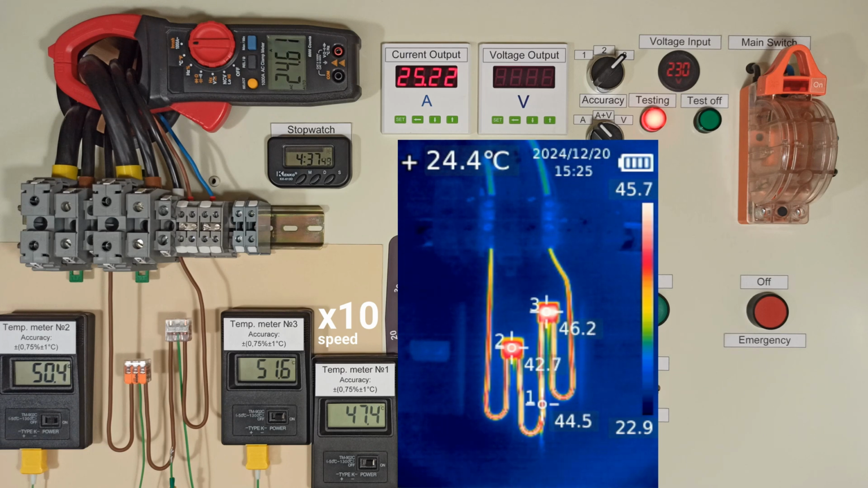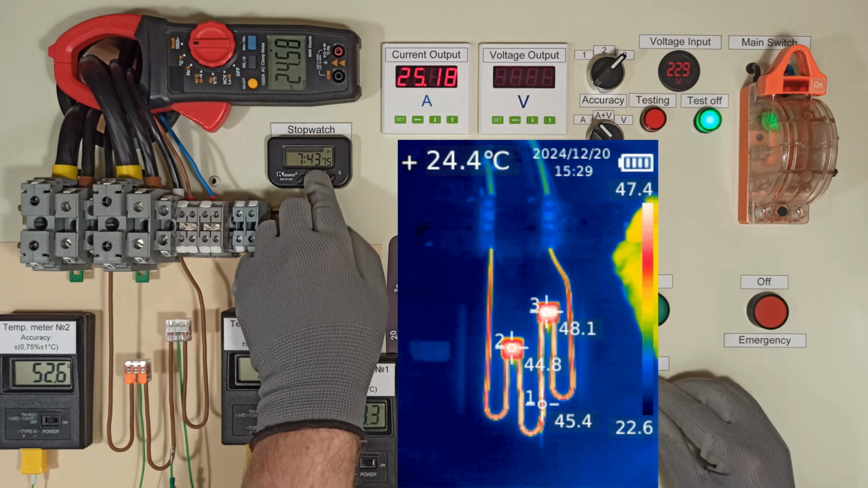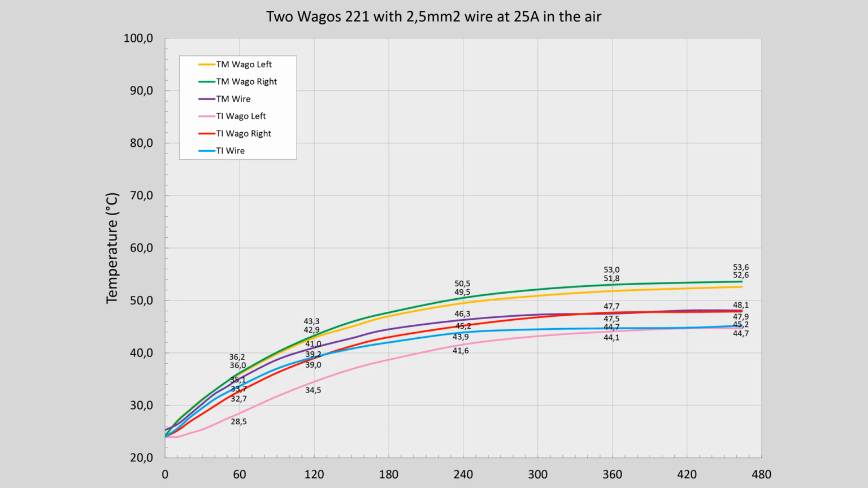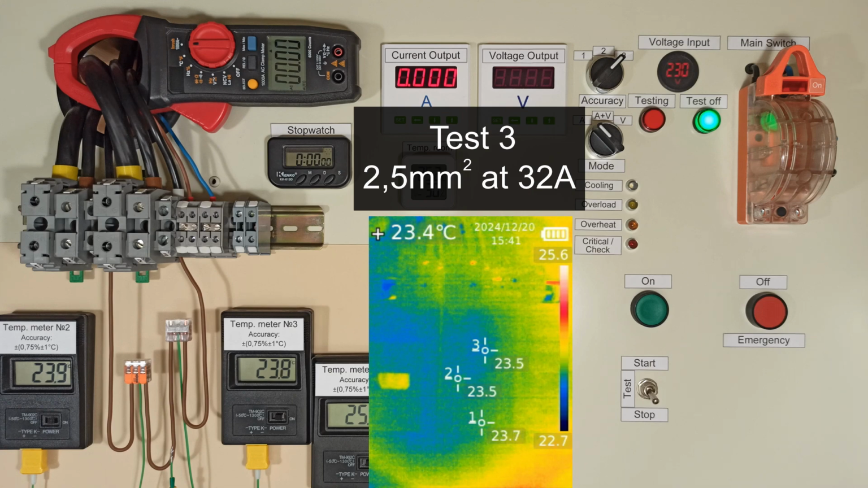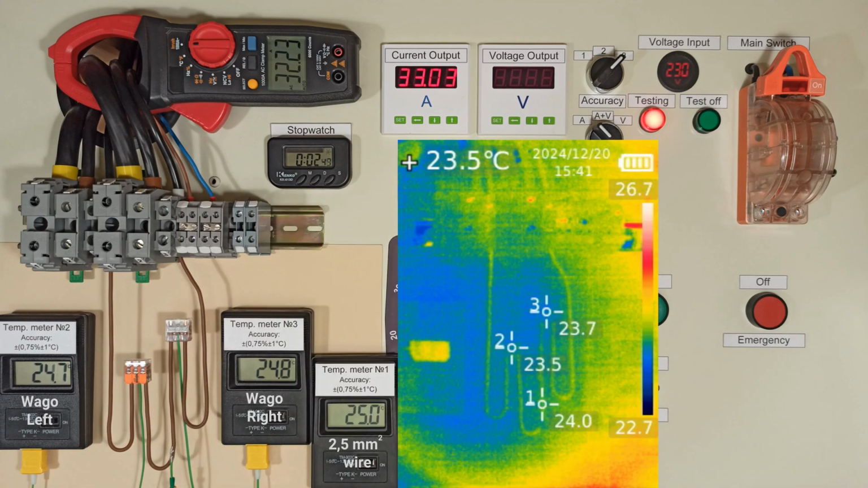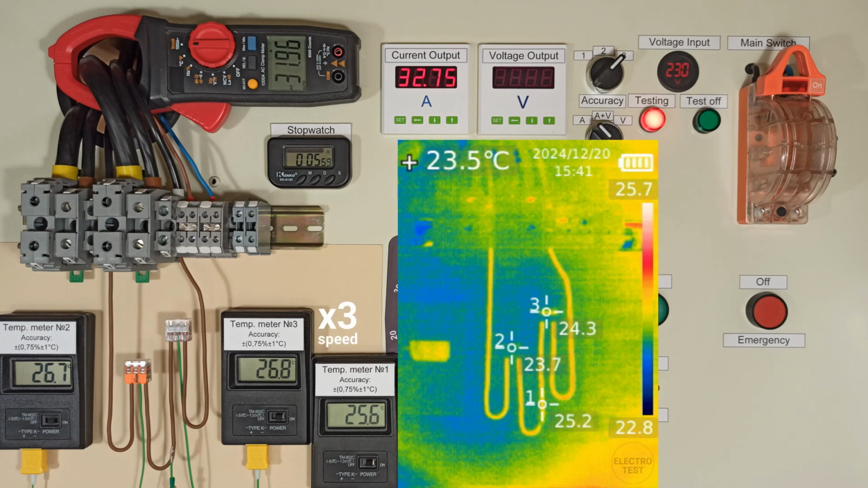After 4 minutes, the temperatures inside the terminals exceeded 50 degrees. Let's continue. So, at 25 amps, the internal temperature exceeded 53 degrees. The third test will be at 32 amps. This is the rated current for this Wago. It should handle it.